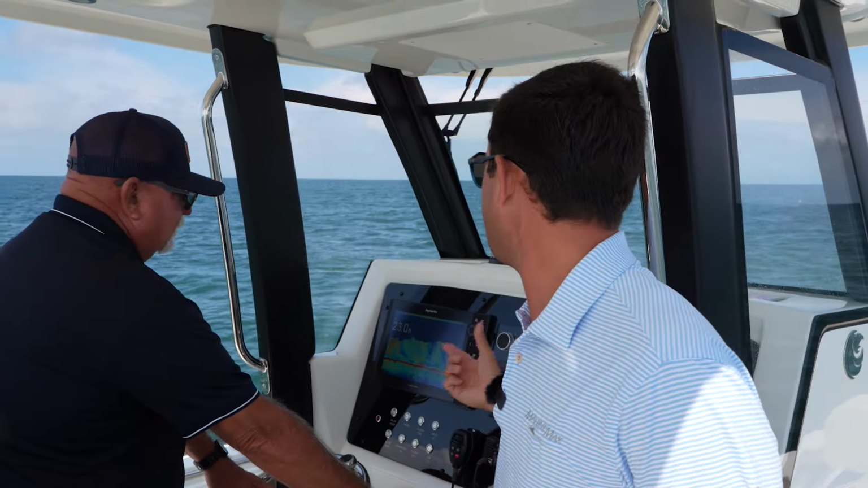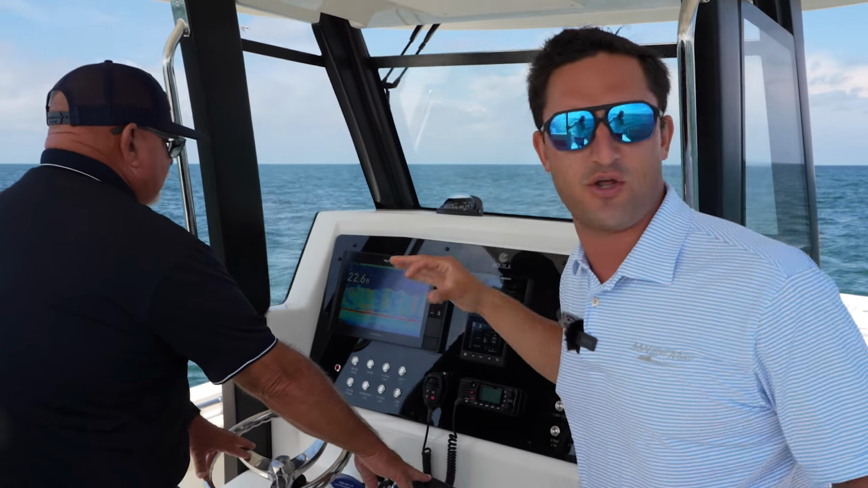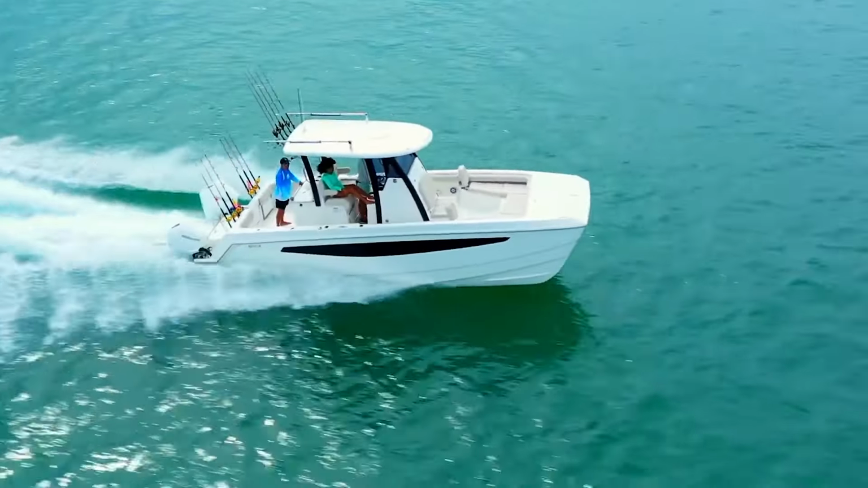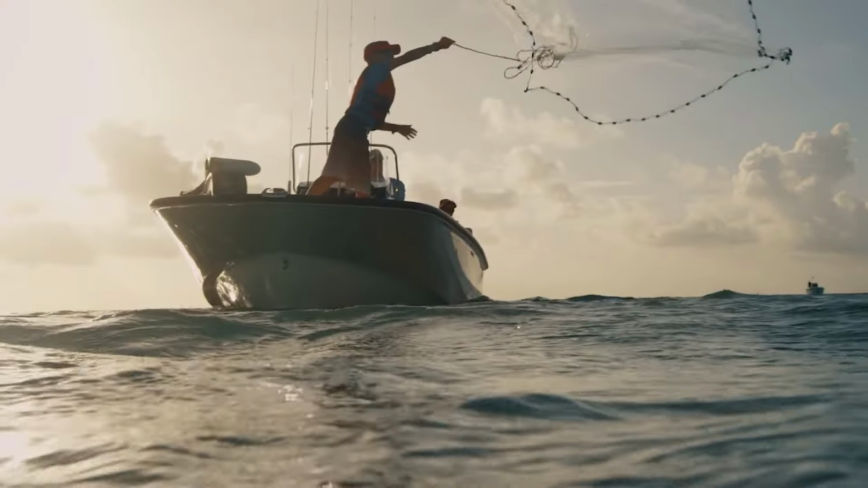Your darker fish, what do we call them? Chevrons. They're gonna be a little bit darker, in red. Those are your larger fish. And that's how you really paint that bottom, get a good idea of what's going on underneath the boat. So we're gonna circle around a little bit, try to get back on that bait, and that's how you find the fish.